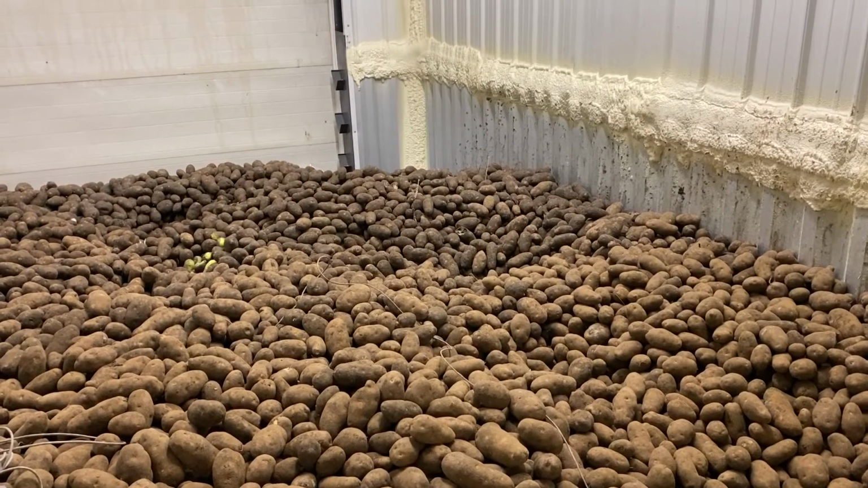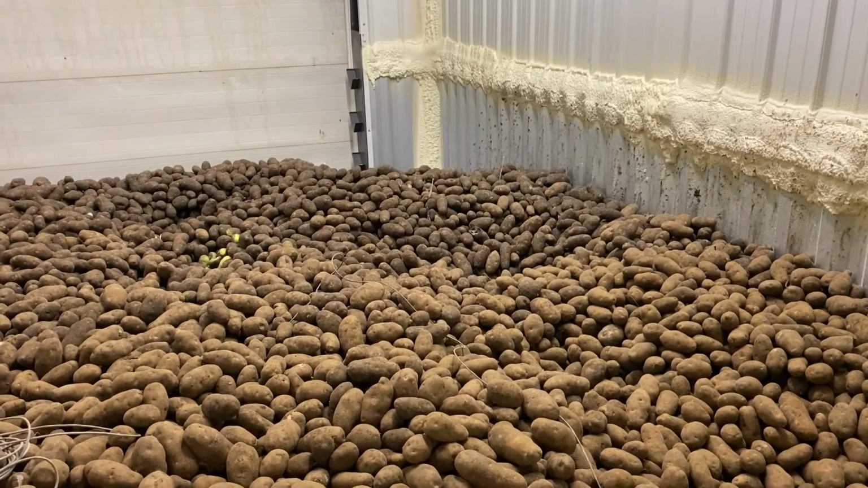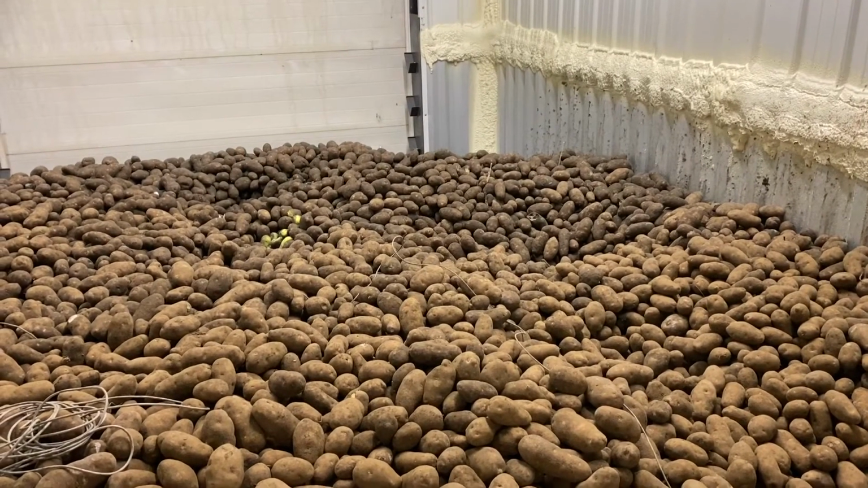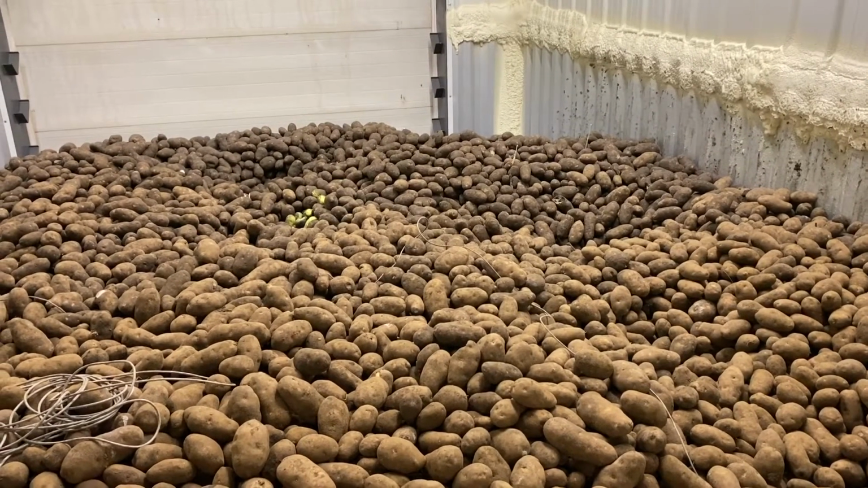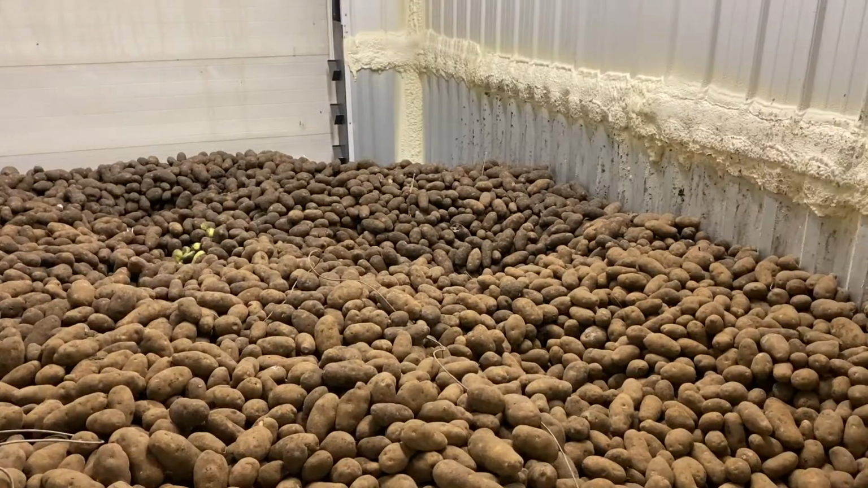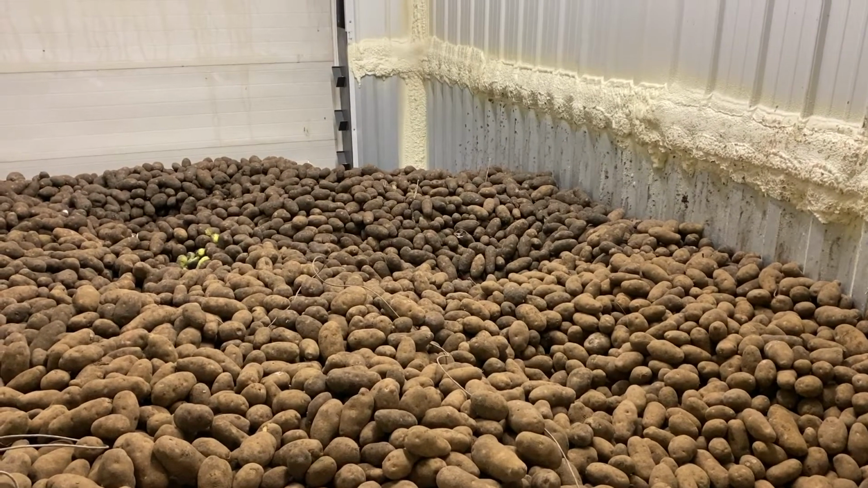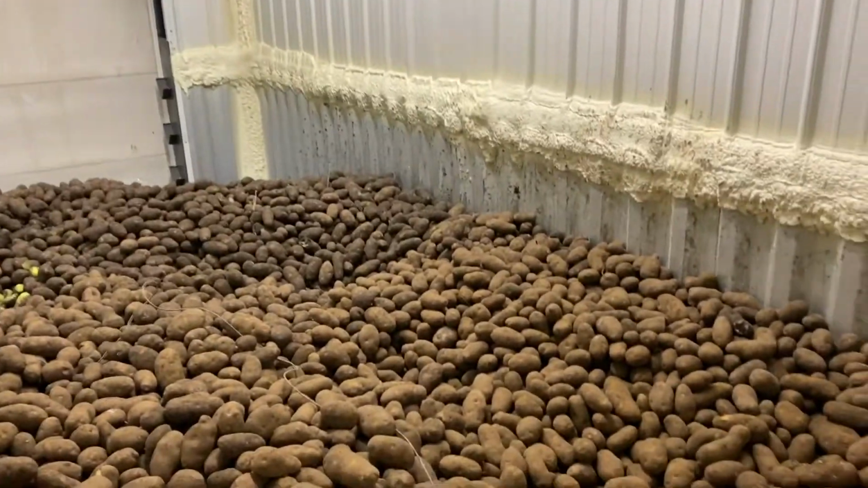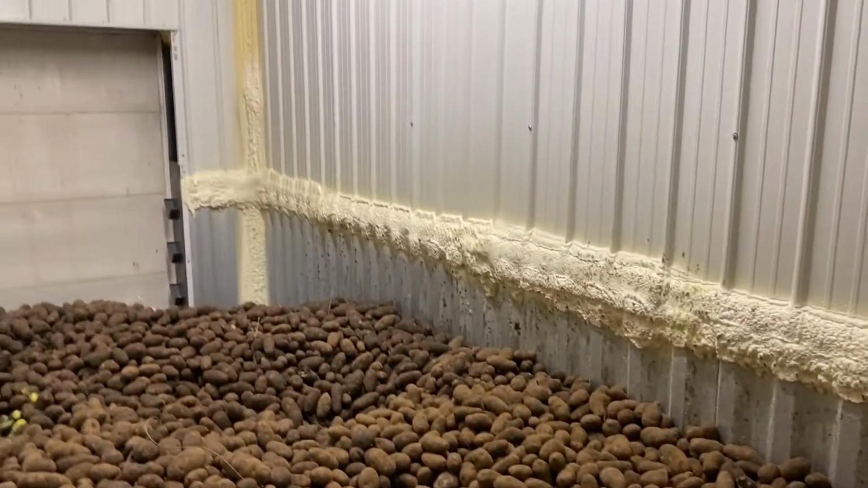Next, I want to mention how we designed this study. Last September, when we loaded the bin, we manually buried 40 pounds of tubers inoculated with pink rot in 3 different spots.